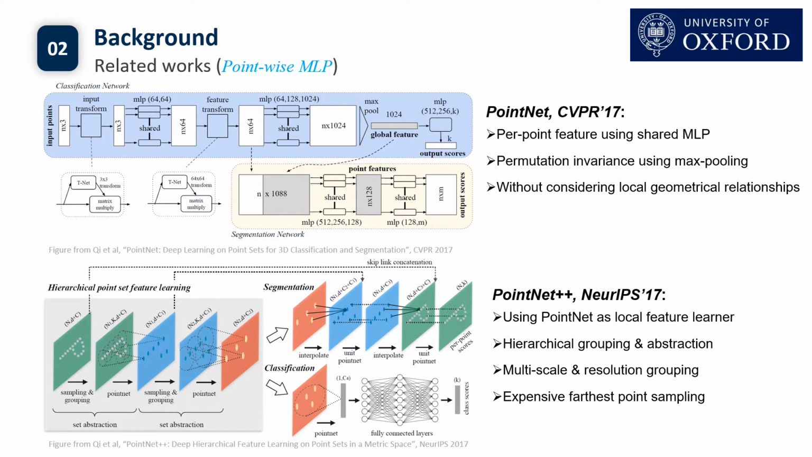First, PointNet is the pioneering work to directly process unstructured point clouds. It learns per point features using shared MLPs, and it achieves permutation invariance by using a symmetric max pooling function. The problem of this method is that it doesn't consider the local geometry in point clouds.